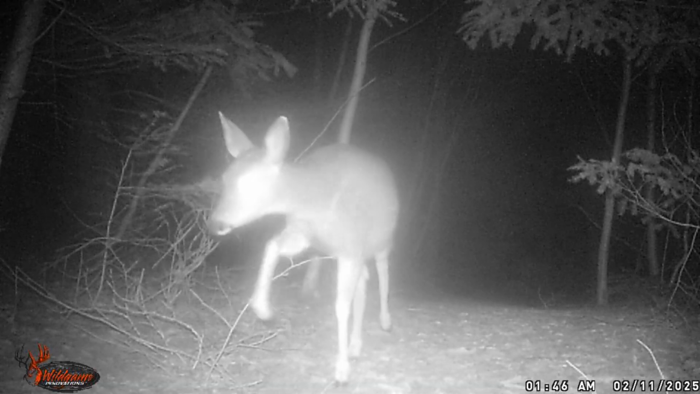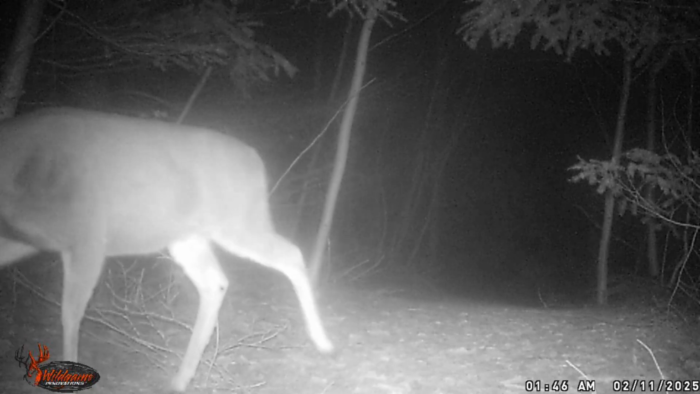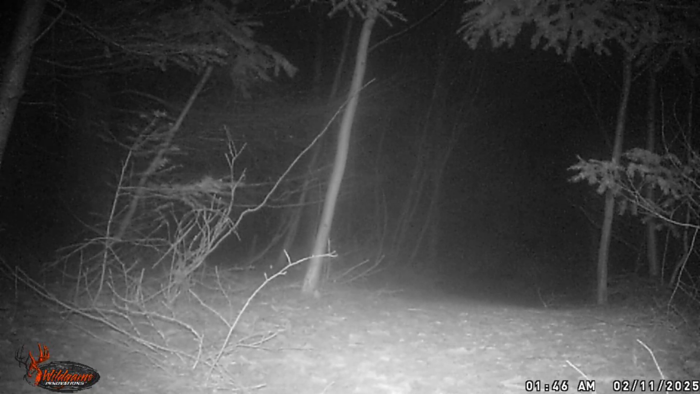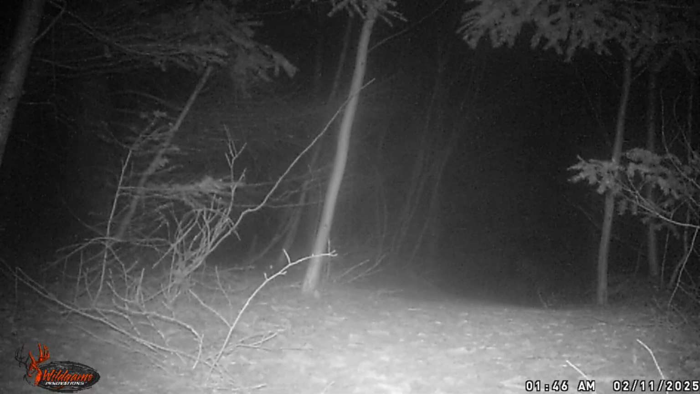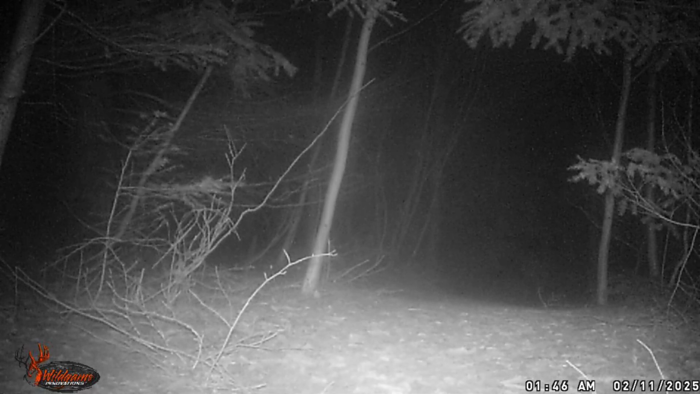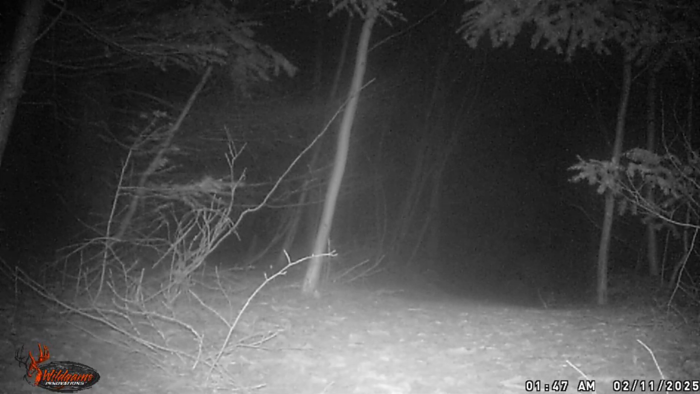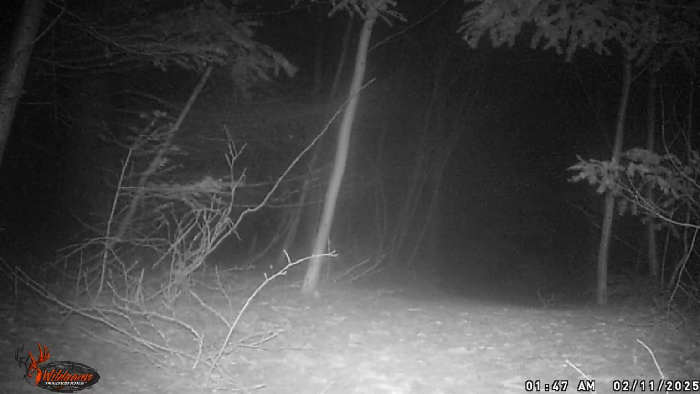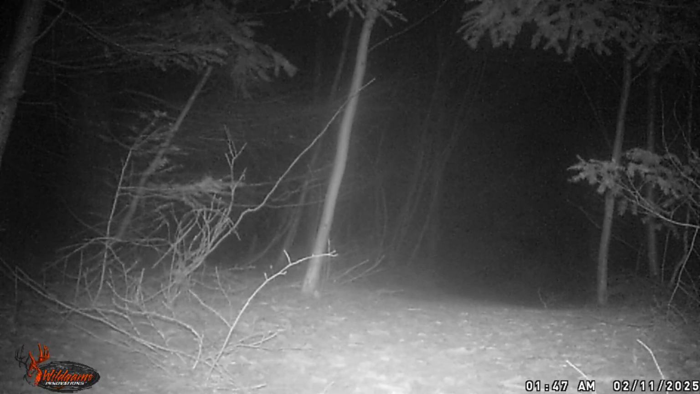Another loop of the deer, and he's healthy looking. Look at his body. He's very healthy, which is nice to see. I mean, they get hunted around here because we hear a lot of gunfire in the distance. And hunters do hunt around here. They don't hunt on this property because they're not allowed to. But I'm imagining they're getting their fair share of deer.